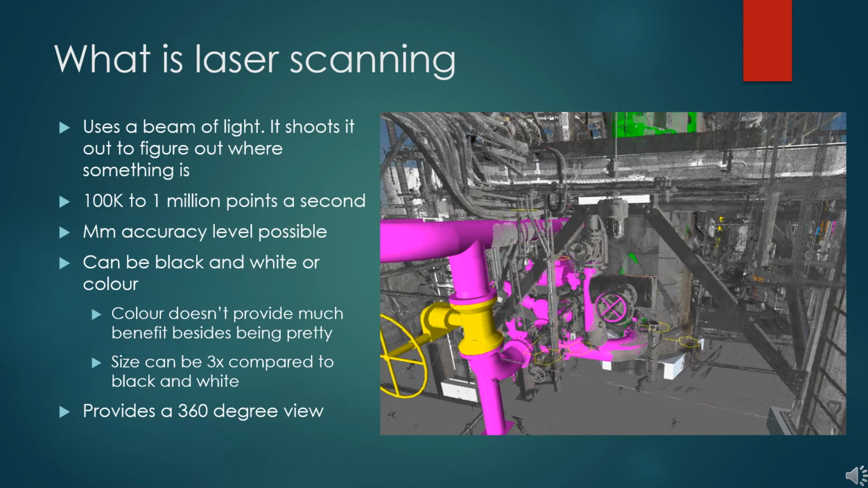So what is laser scanning? Laser scanning uses a beam of light. It shoots it out to figure out where something is. So it can produce 100,000 to 1 million points a second depending on what scanner you use. And depending on what type of scanner, long range, short range, etc., you can achieve millimeters of accuracy. The scan can come in black and white or in color.